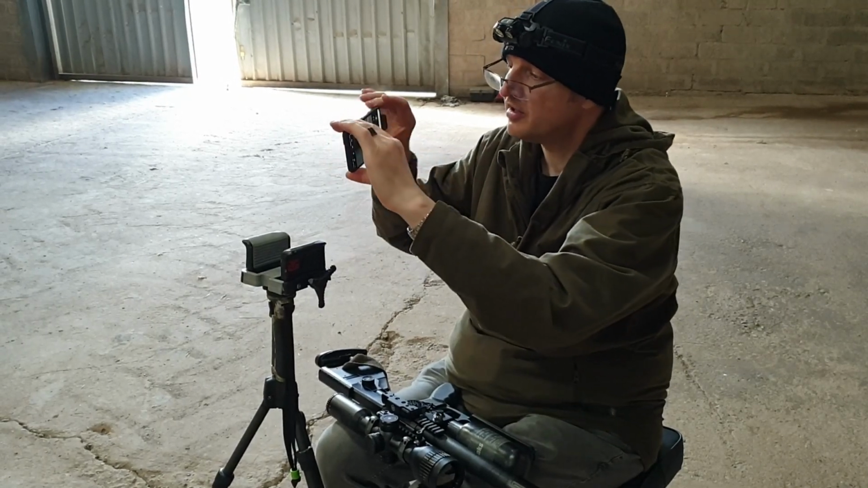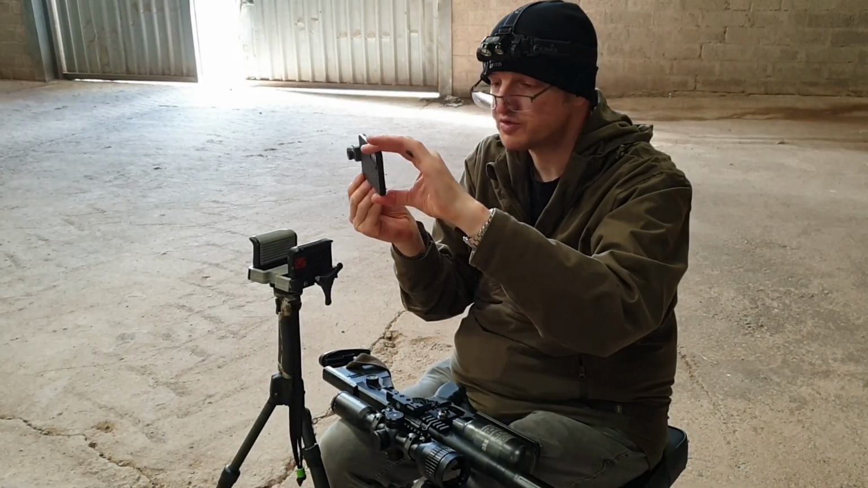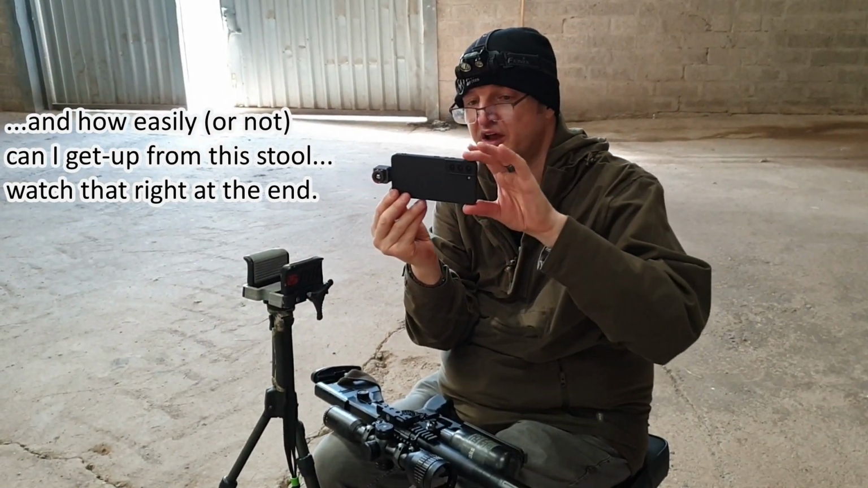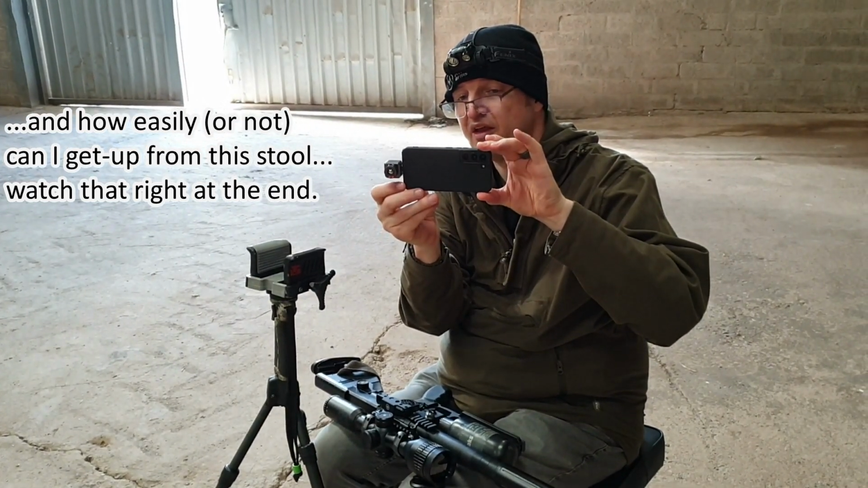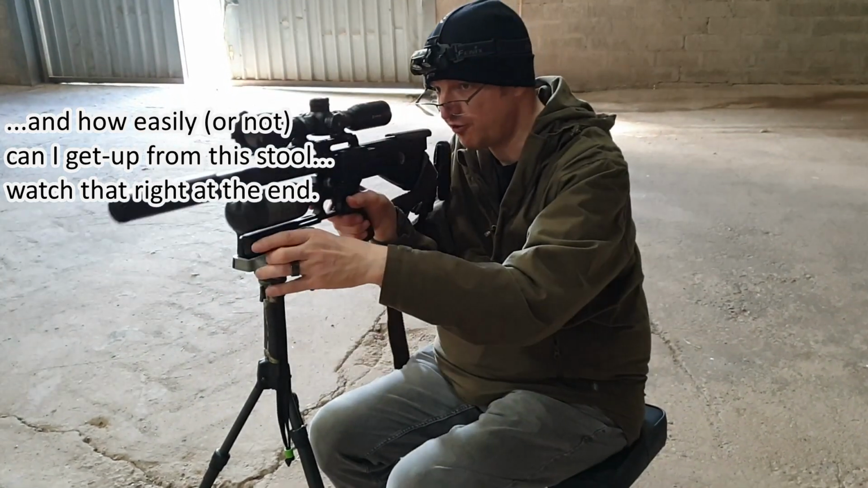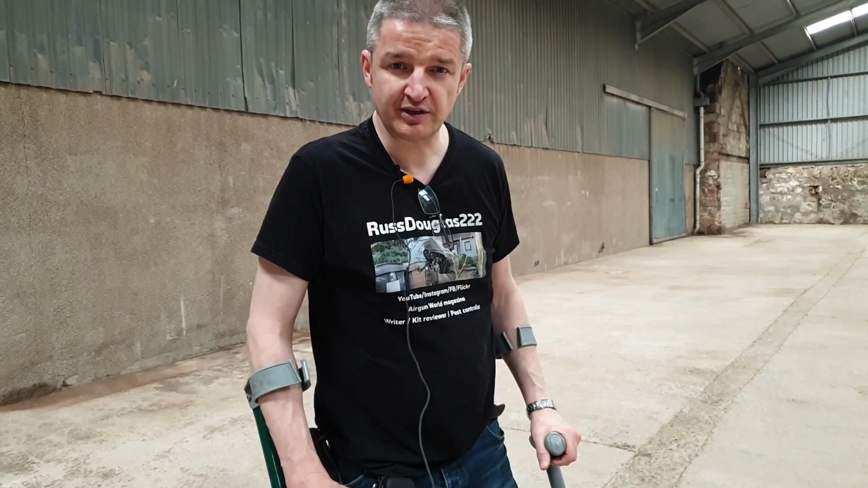I can also scan right off to the right without having to turn around, because this new stool doesn't rotate. Scan around, and I'm not holding a heavy rifle. And then when a rat does appear, drop the phone in the pouch, raise the rifle, and shoot the rat. So let's get on to the rat footage.